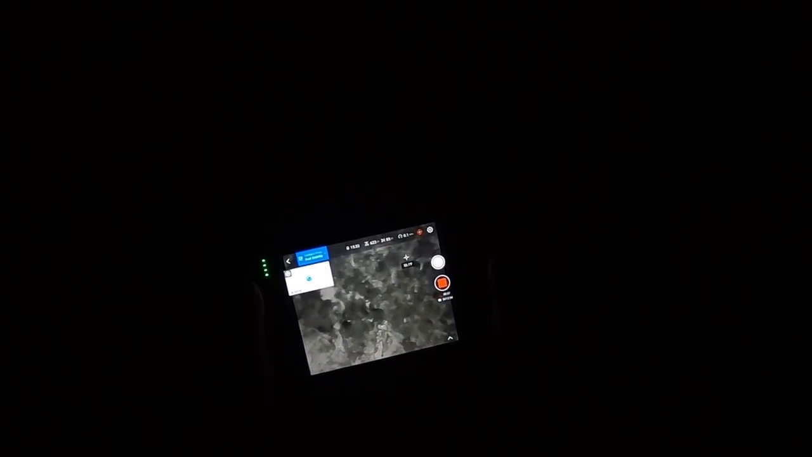Okay. There's something there that is maybe interesting. Ooh, got some movement there at the top of the draw here. Did you see that heat signature pop in and out? I'm recording right now, so let's see what we got going on here. It was up there. Did you see it moving? Watch. There's something at the top of this dry draw.